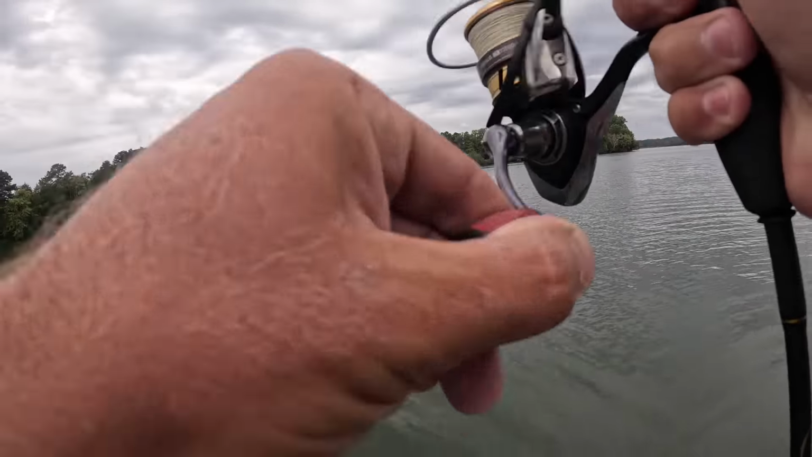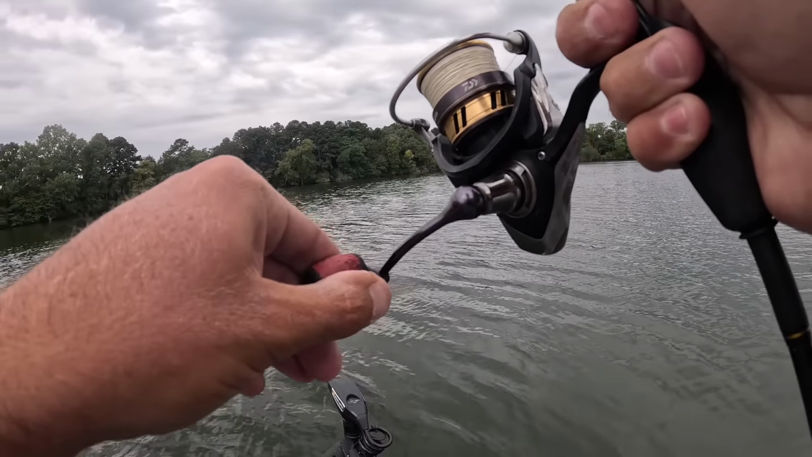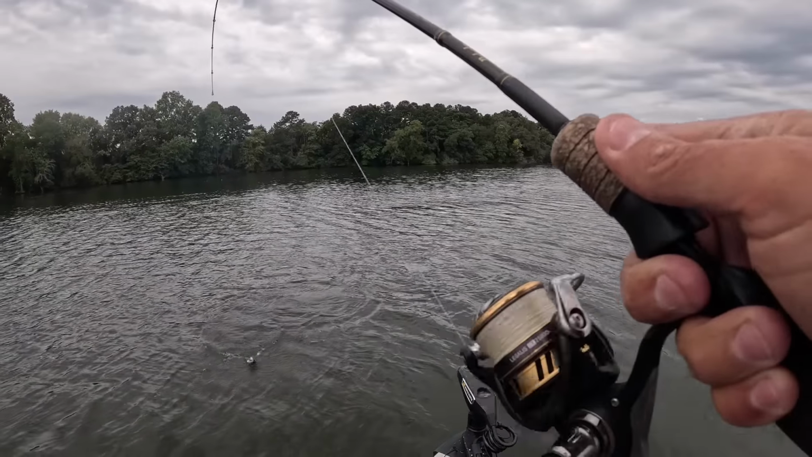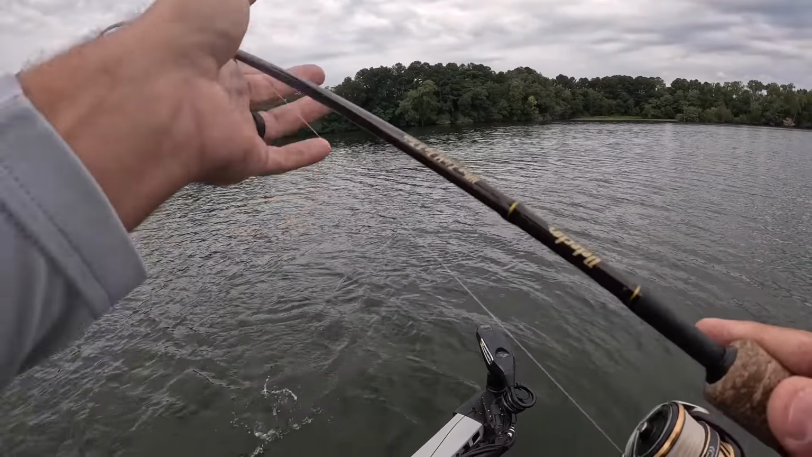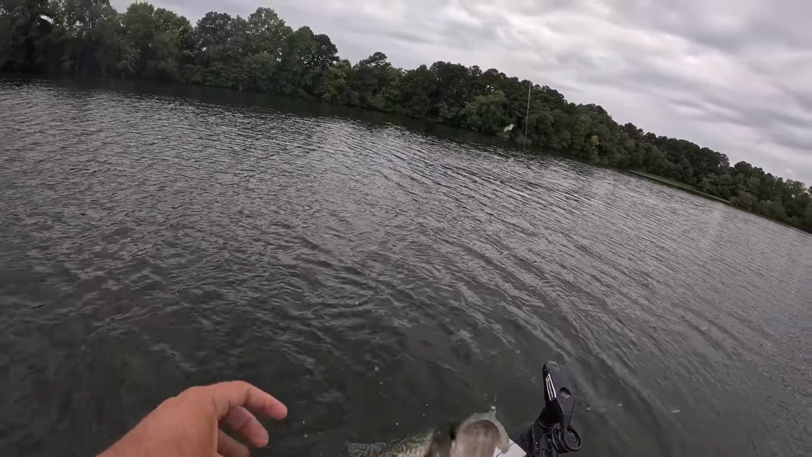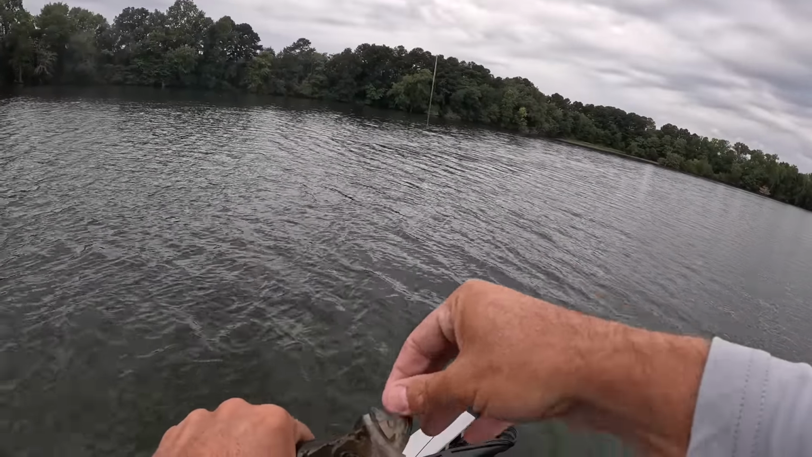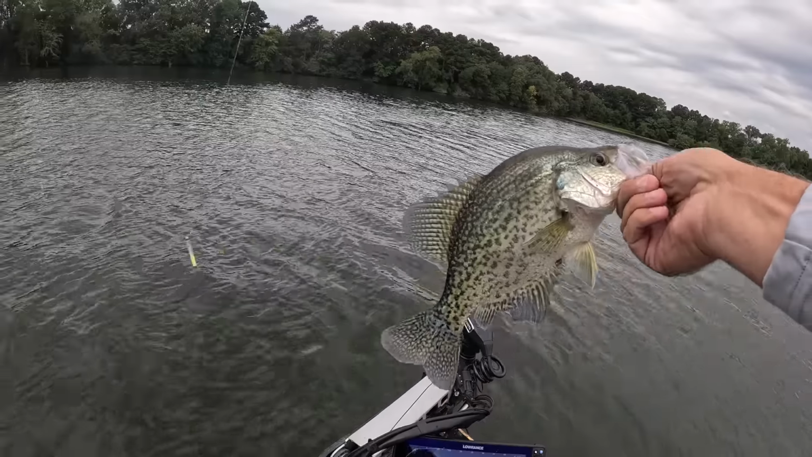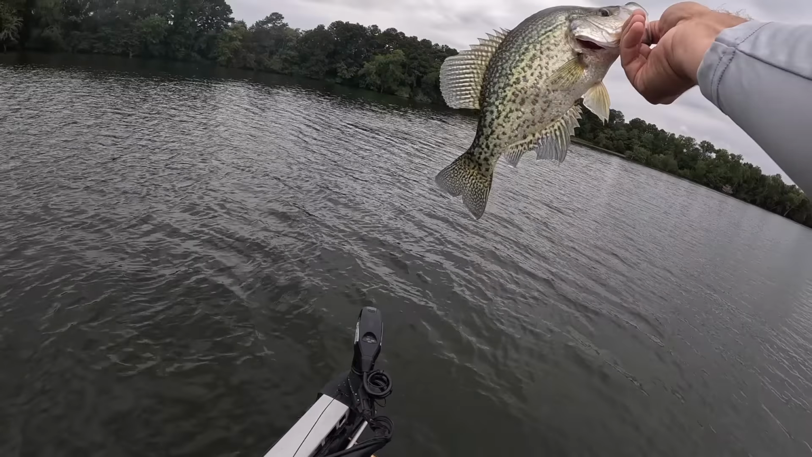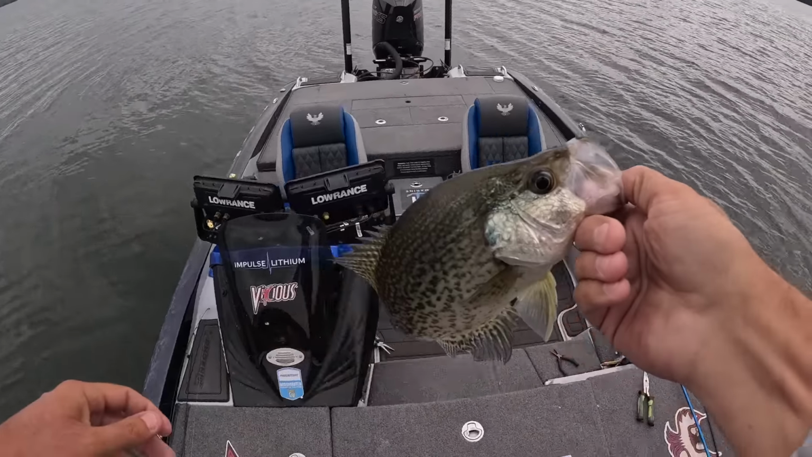There we go. That's crappie too. A nice crappie. I'm having to run from this wind because I got a big front coming in. The wind is howling, so I'm trying to kind of run from the wind and find a place where I think the audio will be decent for the video. We found us a new school right here, and that's a good fish. Let's put him in here.